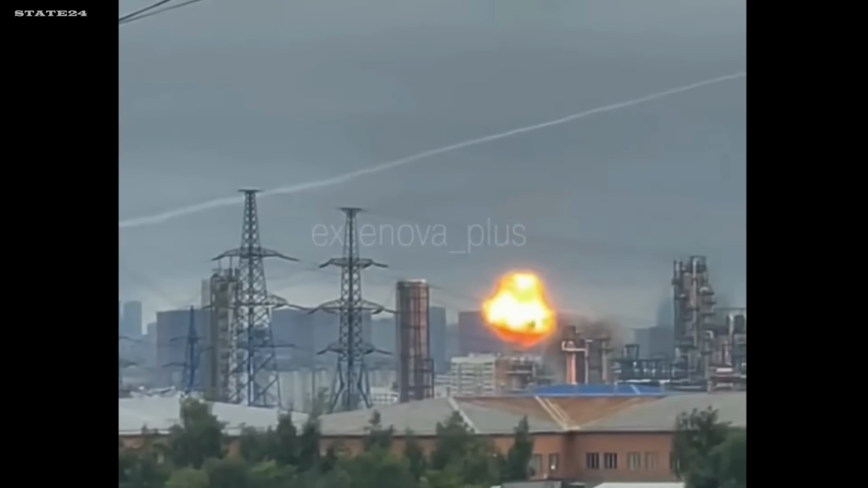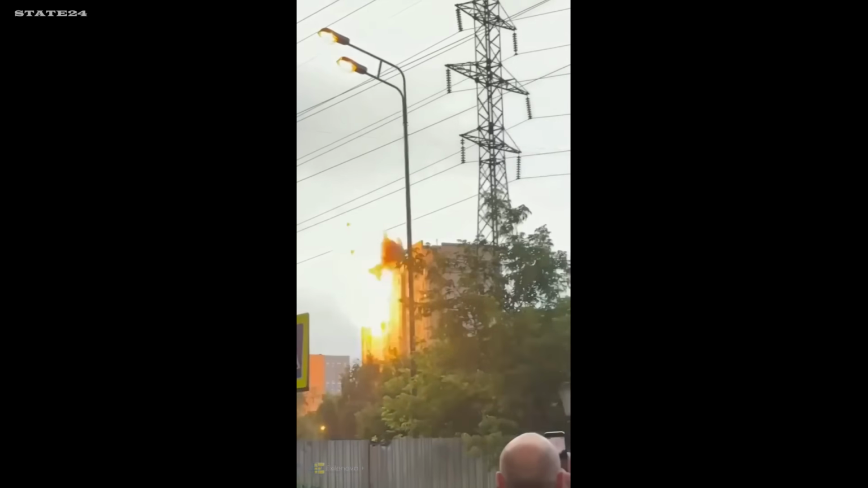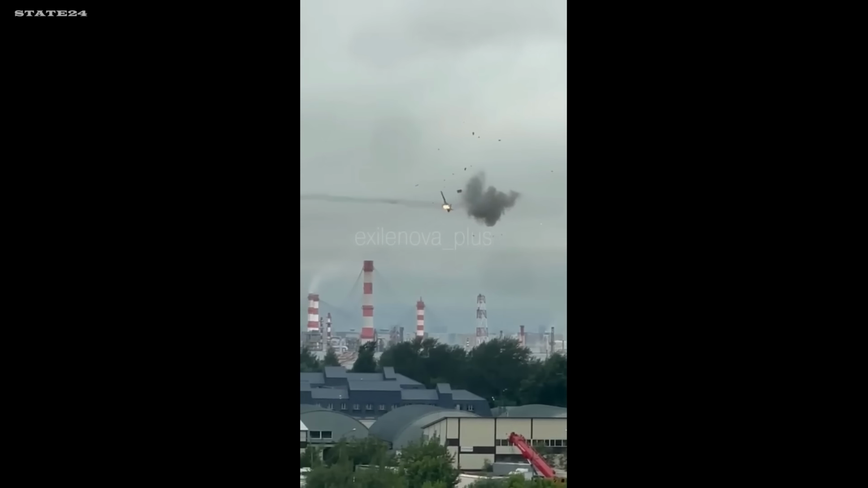Moscow. Thursday, June 18th, 2026. One of the largest drone attacks on the Russian capital since the war began. Hitting in the early morning hours. Nearly 200 drones reaching the city. Russian air defenses intercepted most of them.